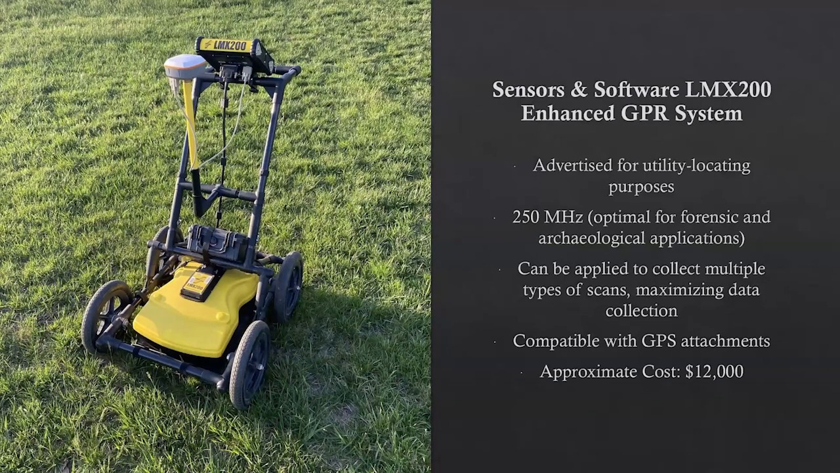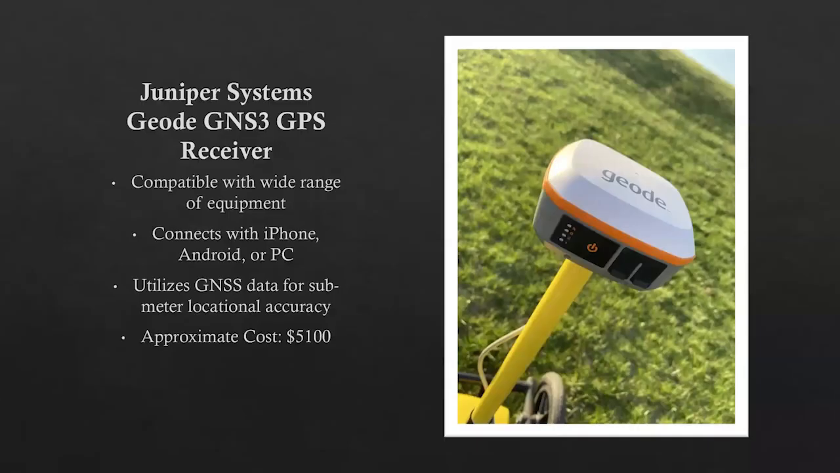If you look at this image on the left, there's an arm coming up from the center, and that is where external GPS attachments that are compatible with the instrument can be placed. They're directly above the sensor. The external GPS system that we used is the Juniper Systems Geode GNS3 GPS receiver. This is compatible with a wide range of equipment, and it can connect to iPhones, Androids, or PC,